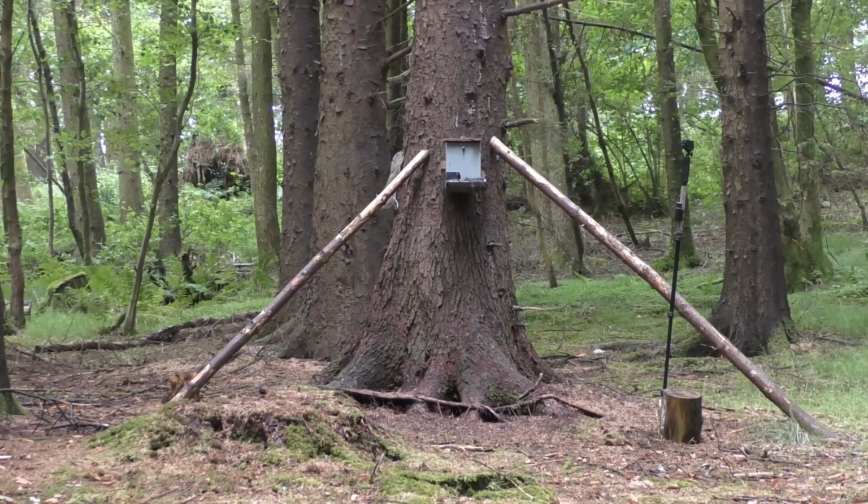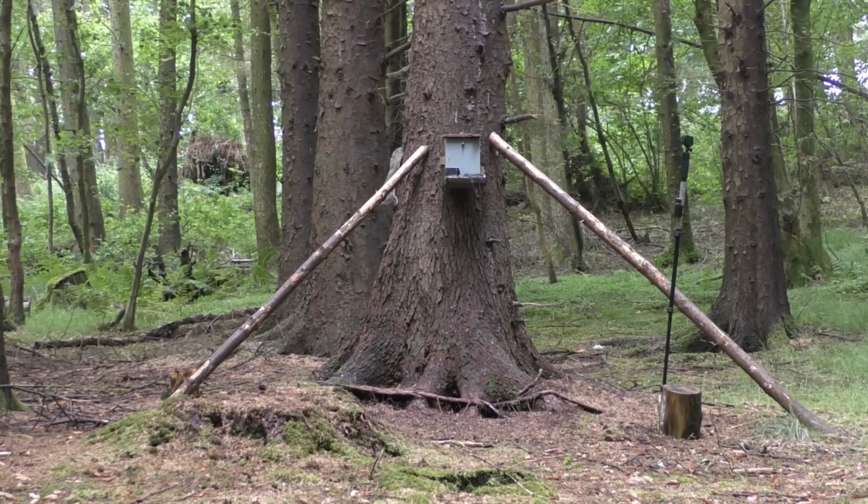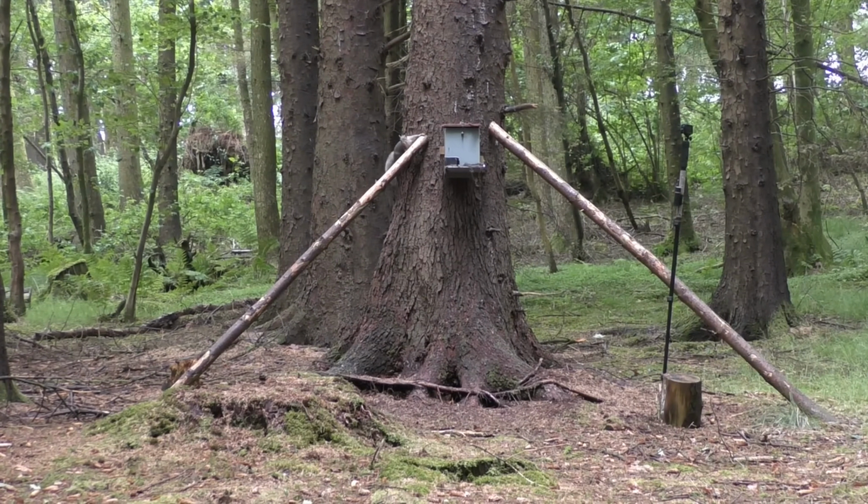I did have one other squirrel which I didn't get on camera, which came and then just ran off. Was not interested in the feeder. But this one is looking a little bit more promising.